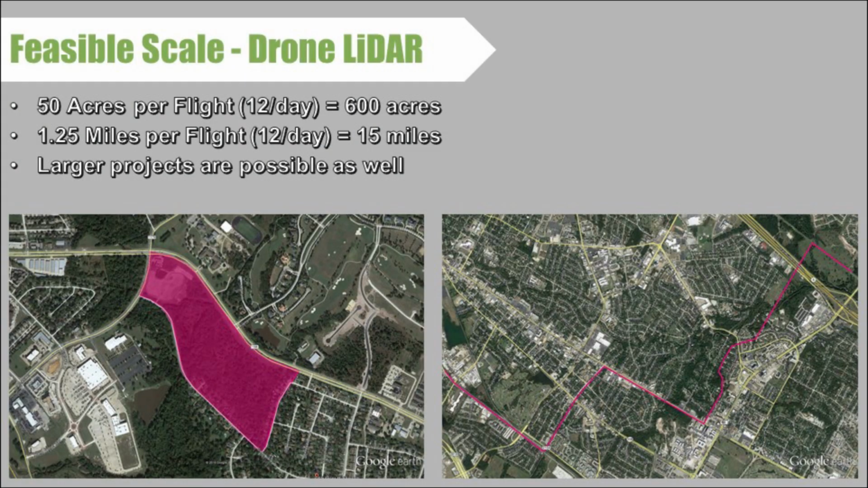Feasible scale. What scale is feasible for drone LiDAR? With the X8 LiDAR drone we are presently using, we do about 50 acres per flight. We can do in the range of about 12 flights a day, so about 600 acres in a day is a feasible scale. If you're doing more linear flying like we do for utility companies, we do about 1.25 miles per flight in the range of 12 flights a day, so again about 15 miles in a day.